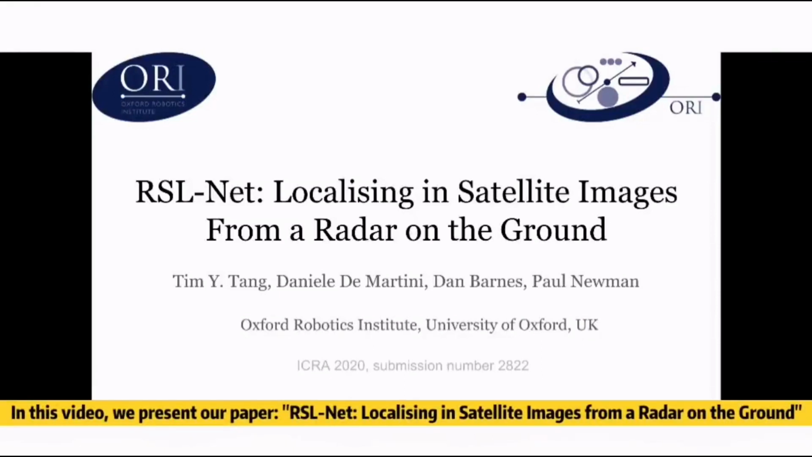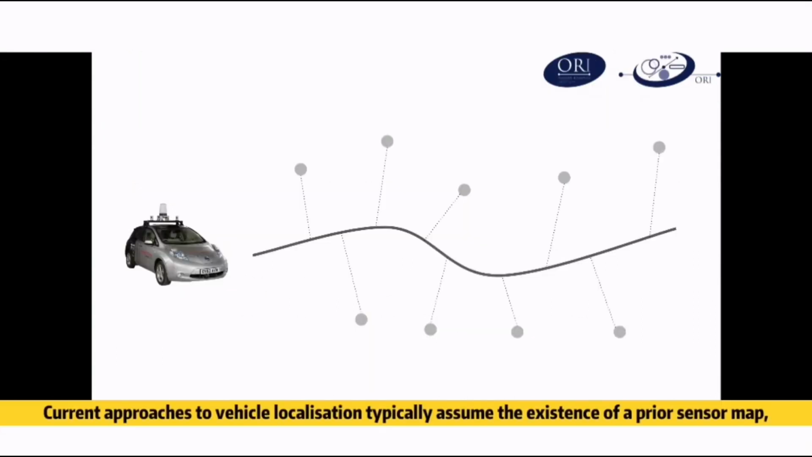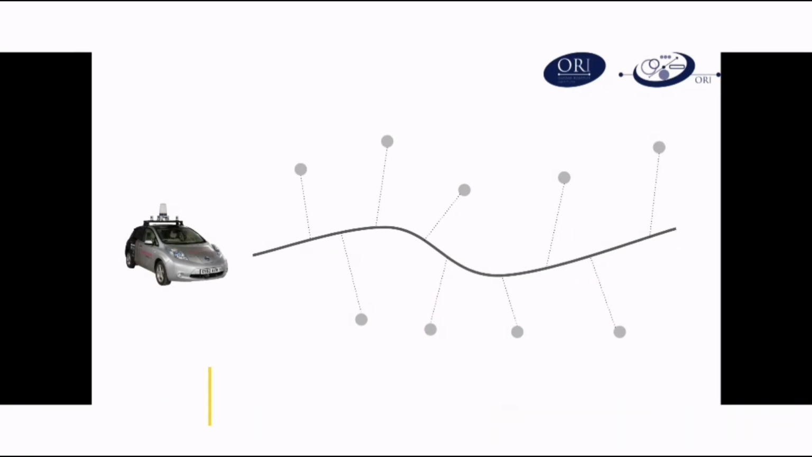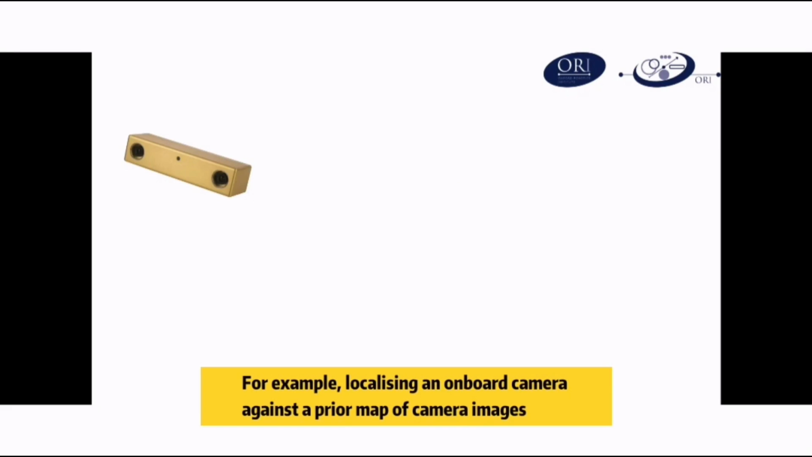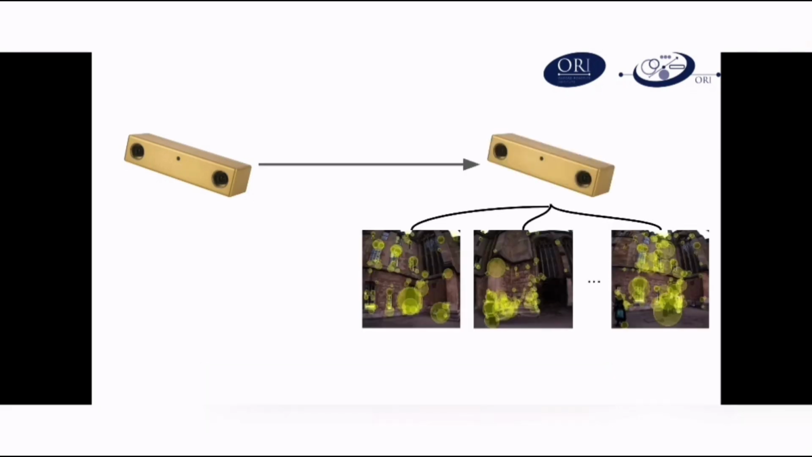In this video, we present our paper, RSL-Net, Localizing in Satellite Images from a Radar on the Ground. Current approaches to vehicle localization typically assume the existence of a prior sensor map, and that the prior map is compatible with the onboard sensor. For example, localizing an onboard camera against a prior map of camera images.